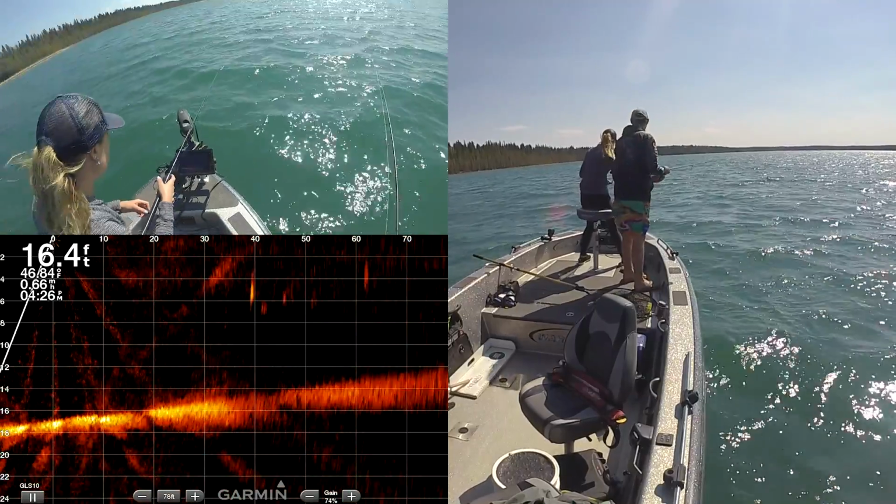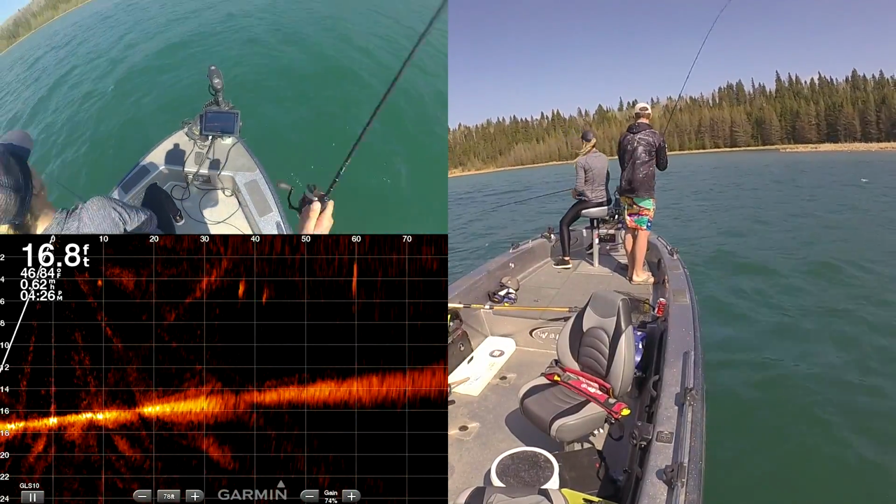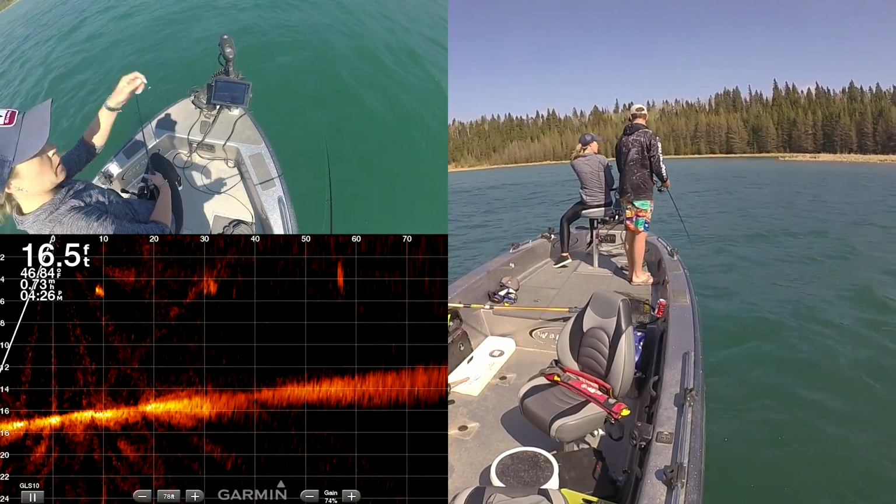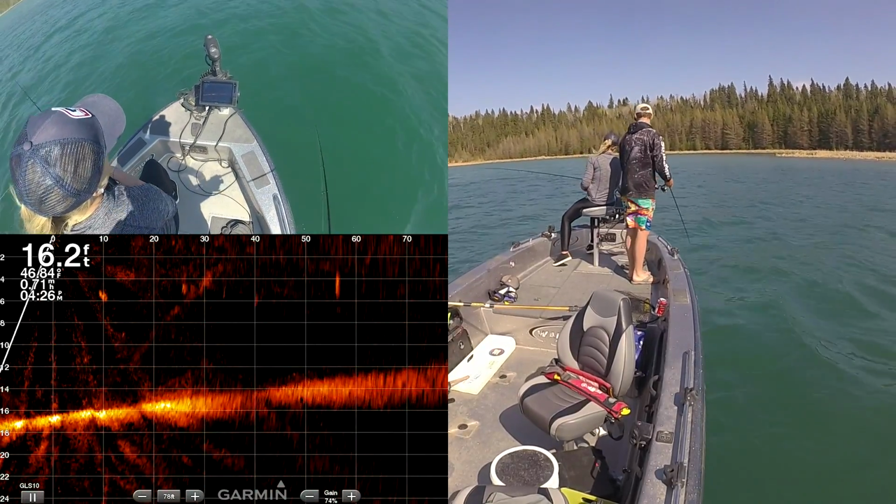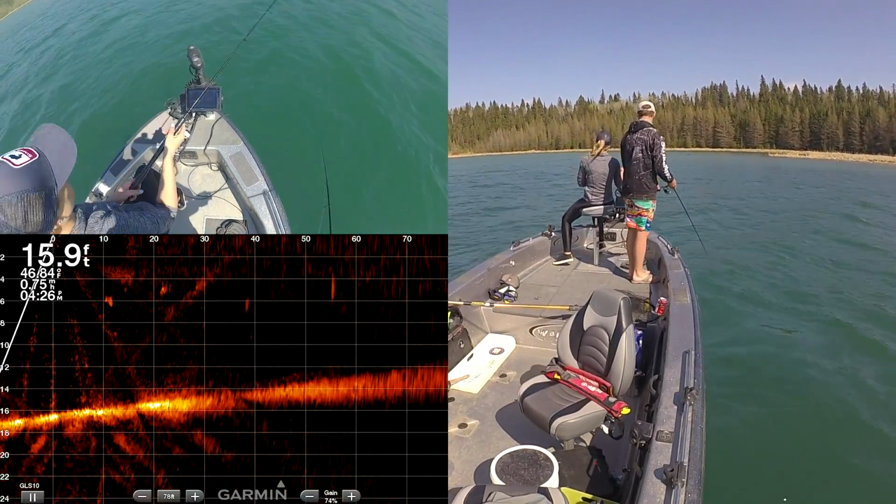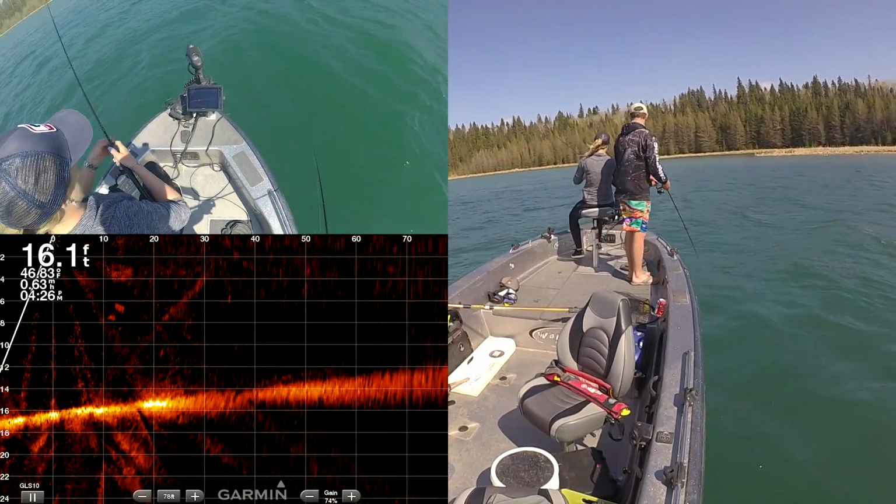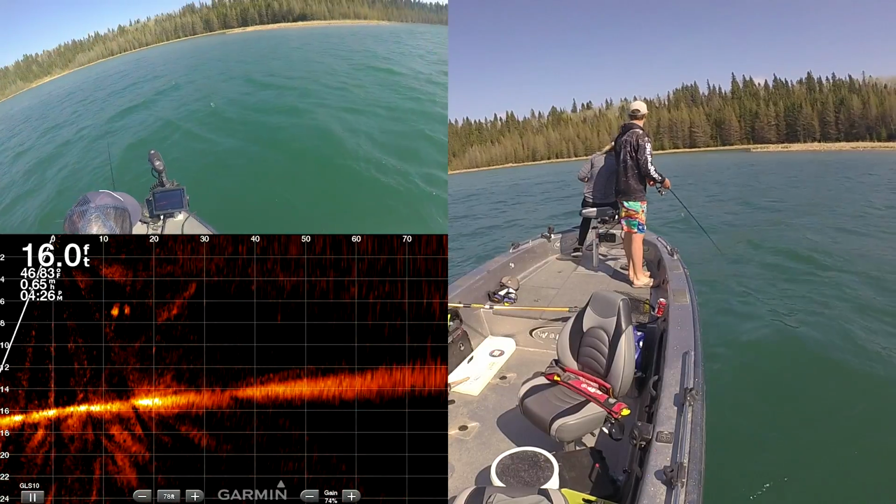It's so weird how they act so differently. Like in the winter, you just sit there with the tube jig or Dragon Slayer, up, down, up, down. Going up, down, up, down. These ones are still into that up, down, aren't they?